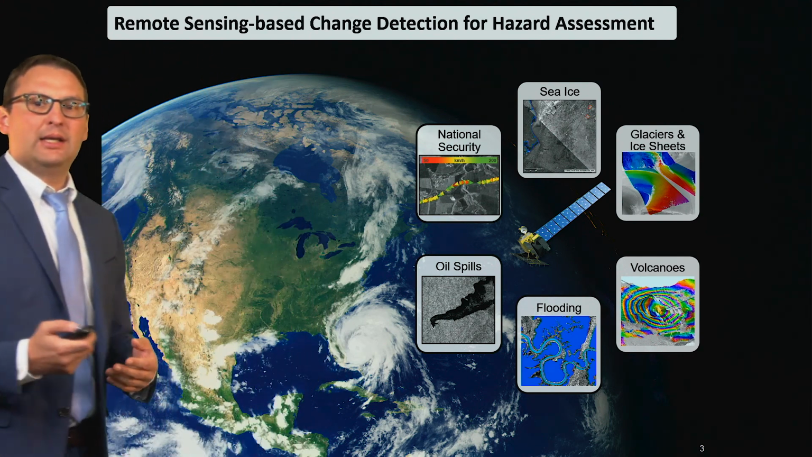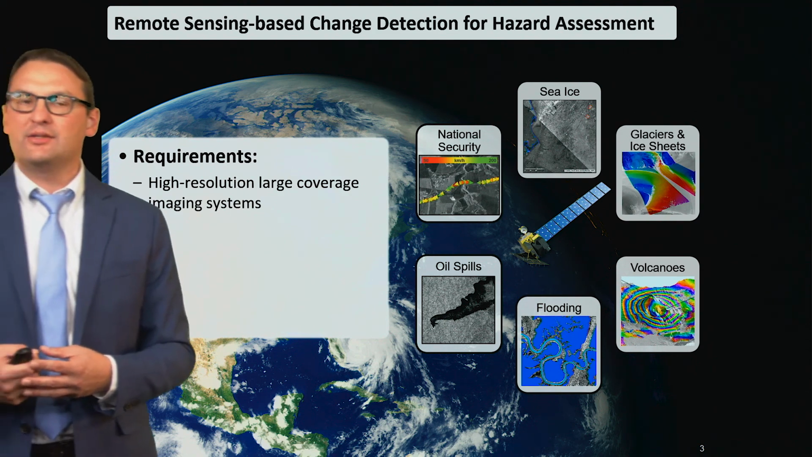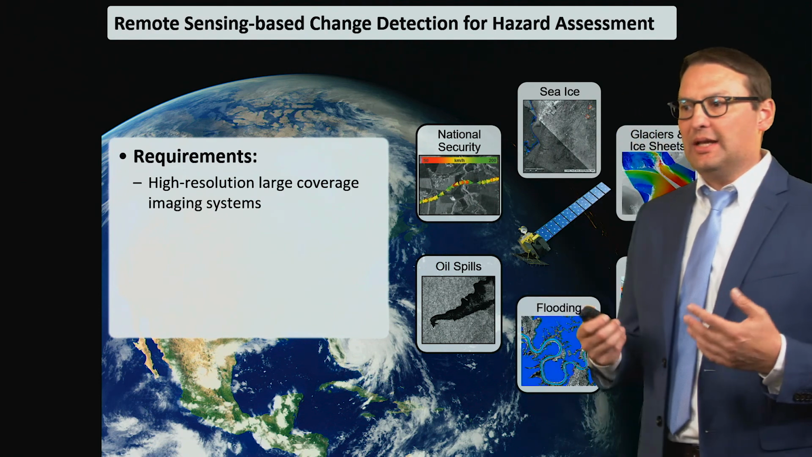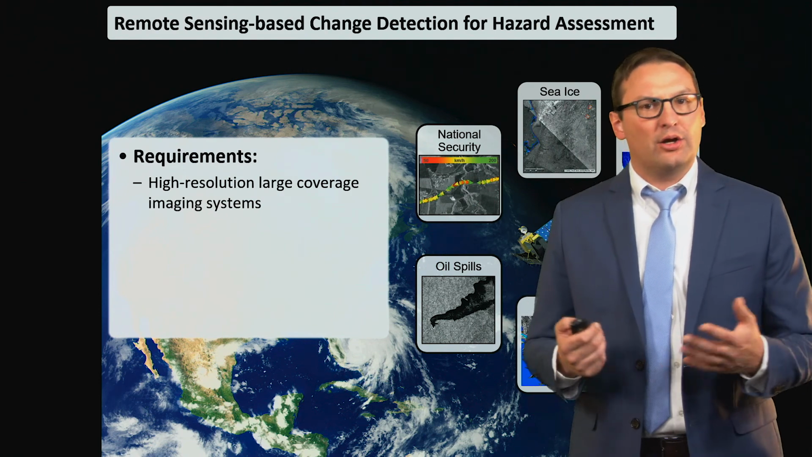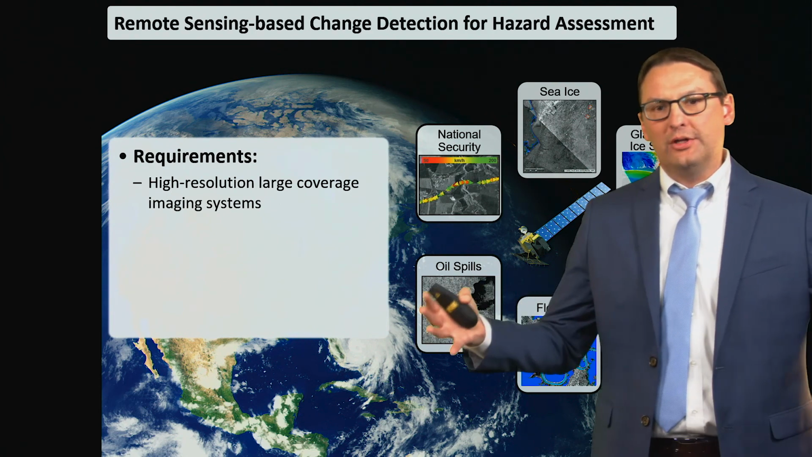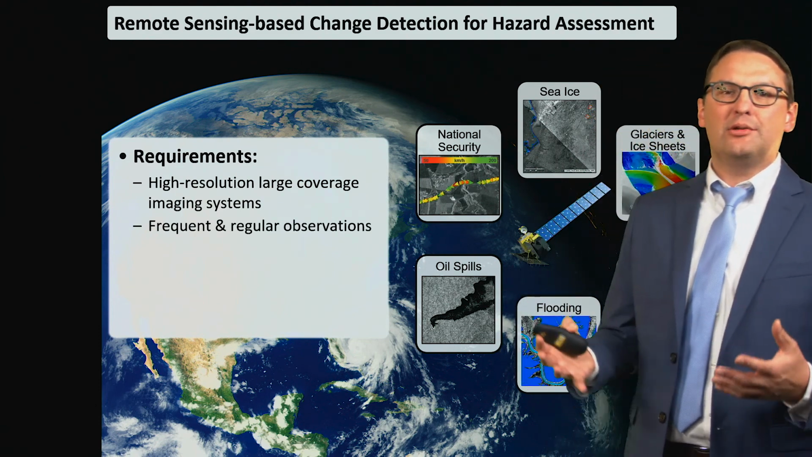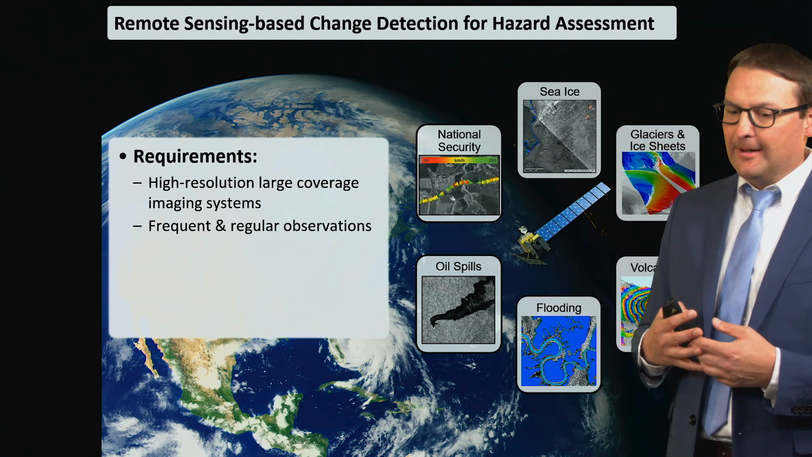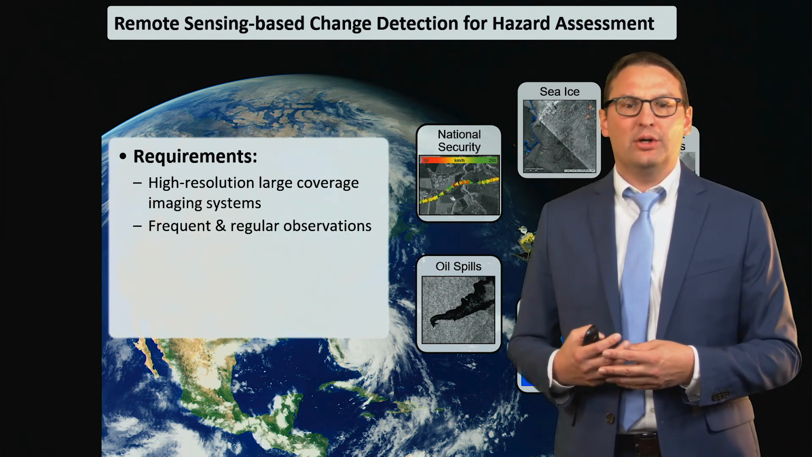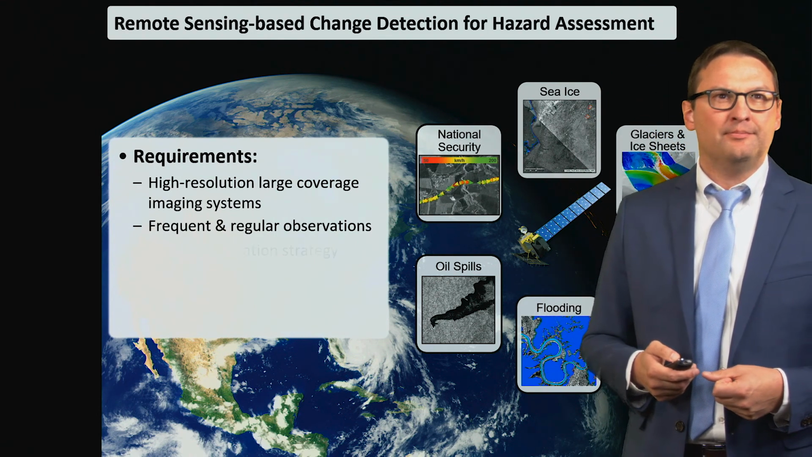But if you want to really utilize SAR data sets or any remote sensing data sets routinely in hazard monitoring, these data sets have to meet certain criteria. You want the data sets to be of high resolution and large coverage so that you can see the details that you're interested in over the scale that you need for observation. You want them to be frequently and reliably observed. So you want to be able to count on when the next acquisition happens. So that's really a very important component of a hazard management or monitoring system.